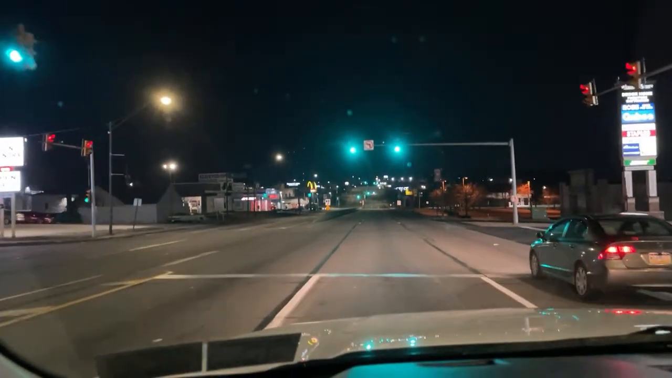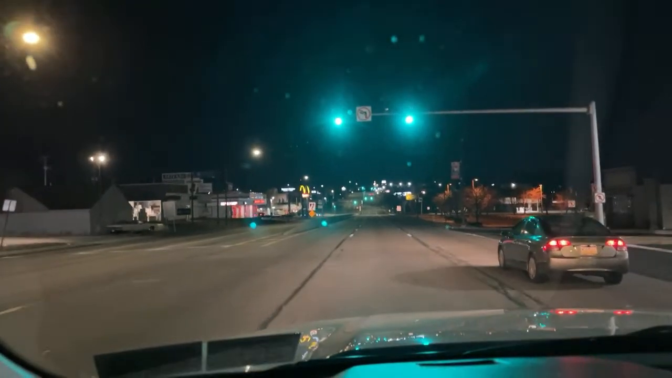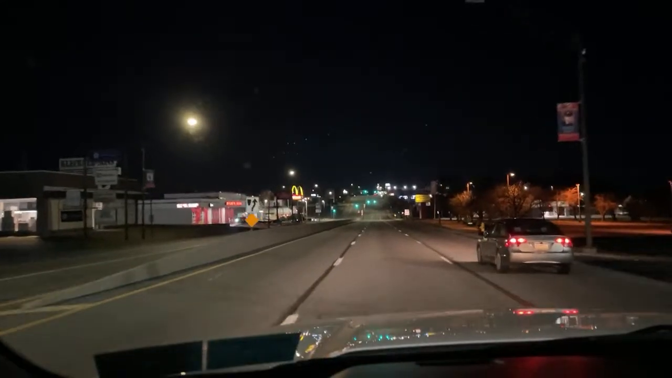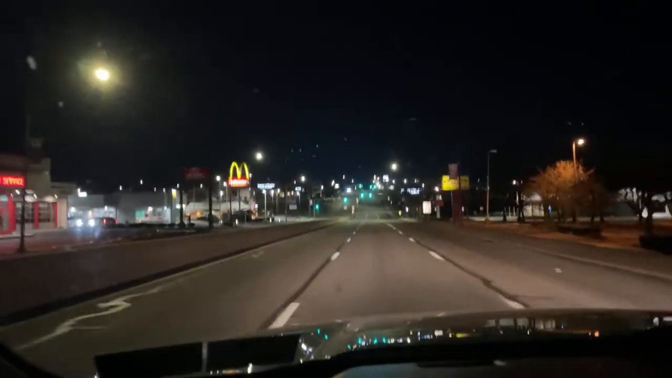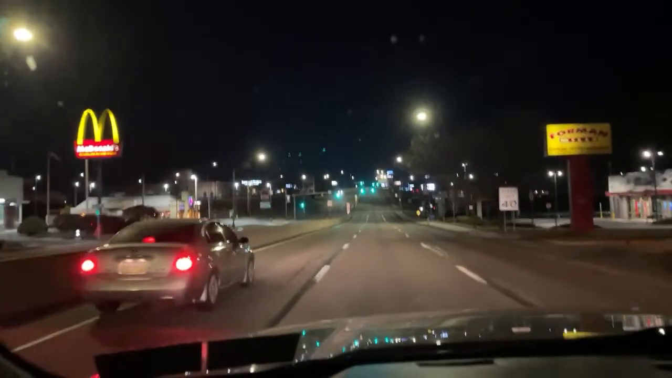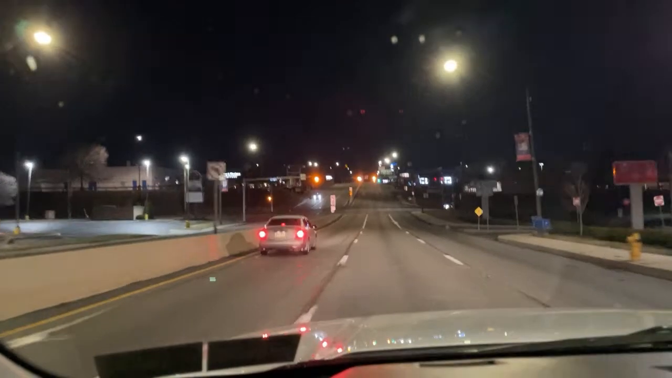25-year-old male. Delta Alpha 9601. This is how fast he's going. He's doing about 15 miles an hour, and I'm going to get hit in the rear end because we're going so slow. Guys, the cops are right there. The cops are sitting right here.